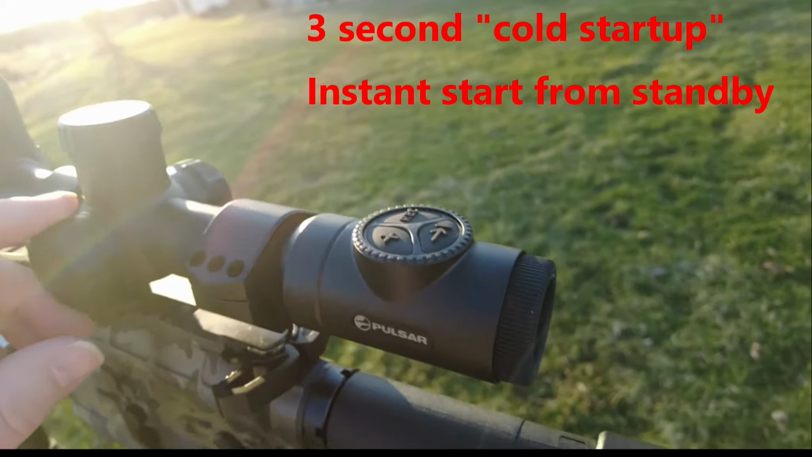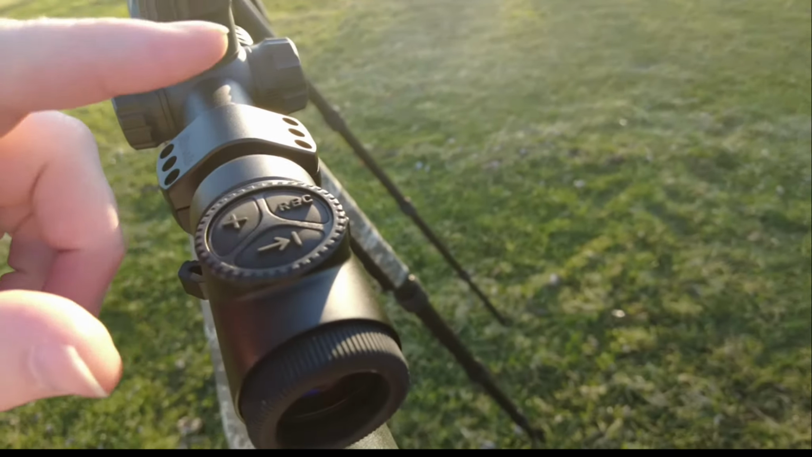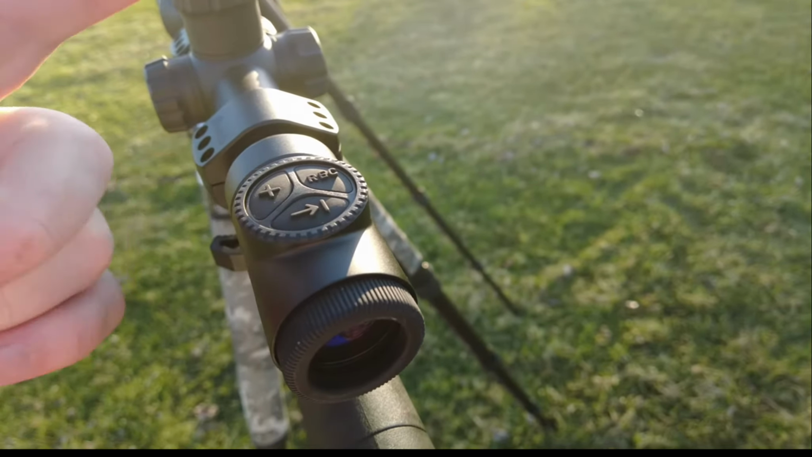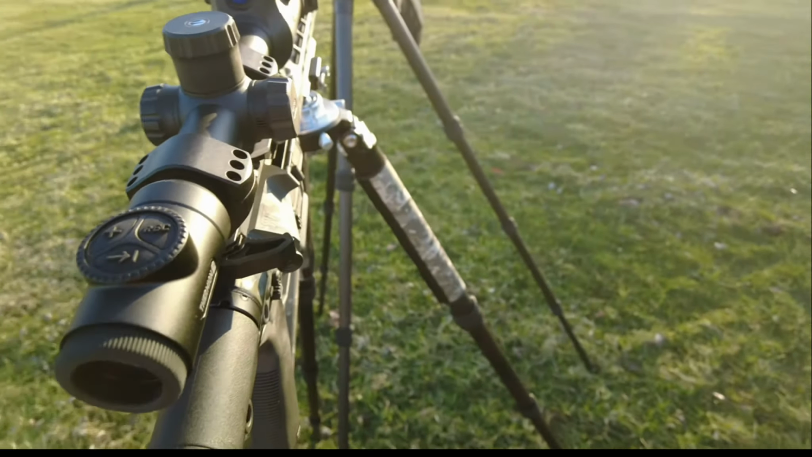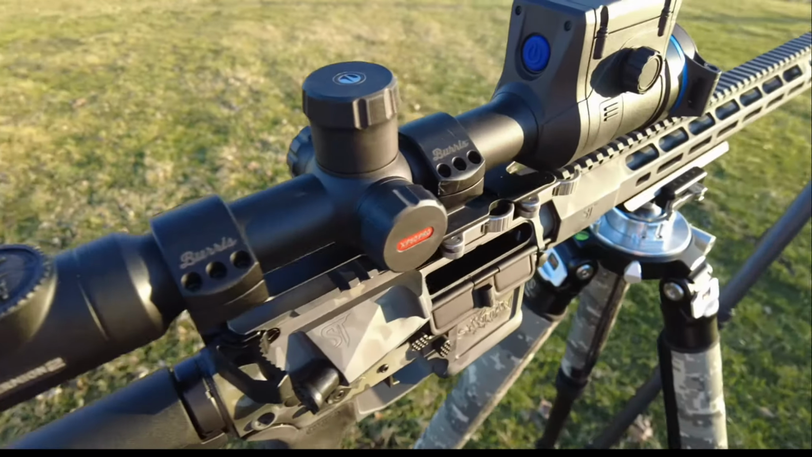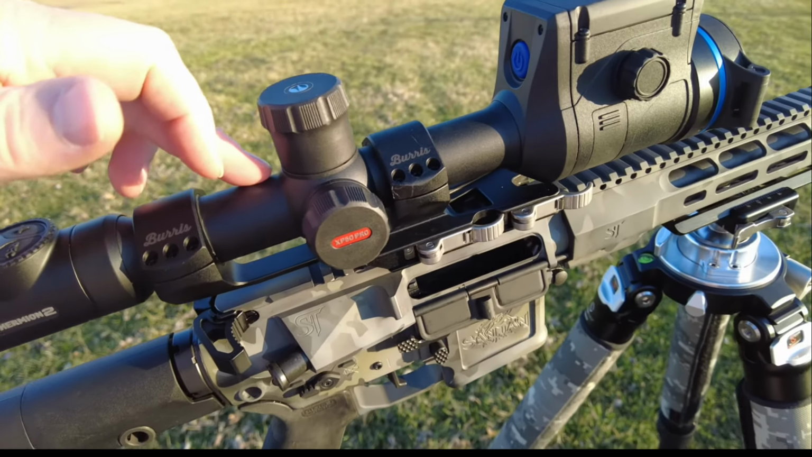Obviously, the encoder is still over here. The laser rangefinder button has moved back here on the device, but essentially, if you've run Thermion before, you'll be very familiar with this layout, and you will adapt to it very quickly. The tube aesthetic stays 30 millimeter.